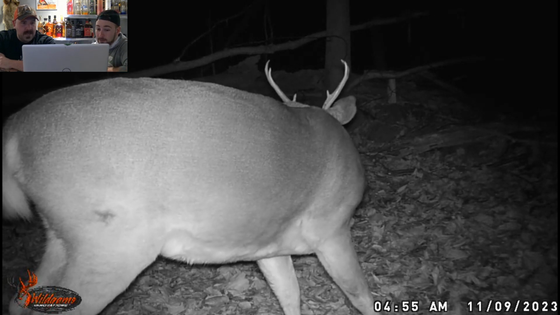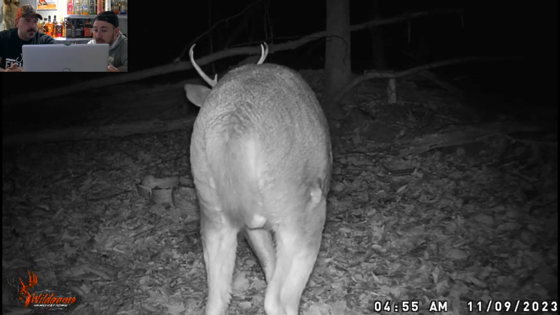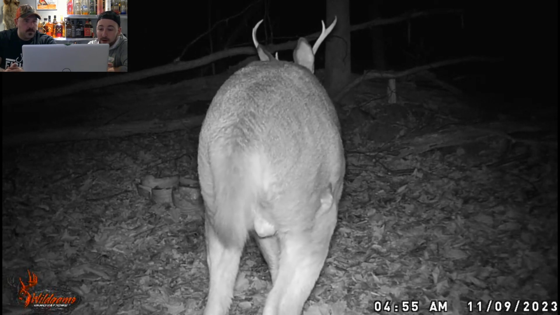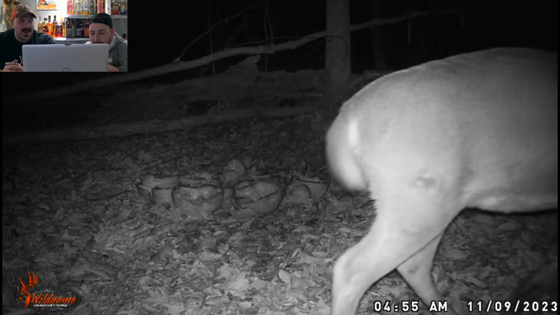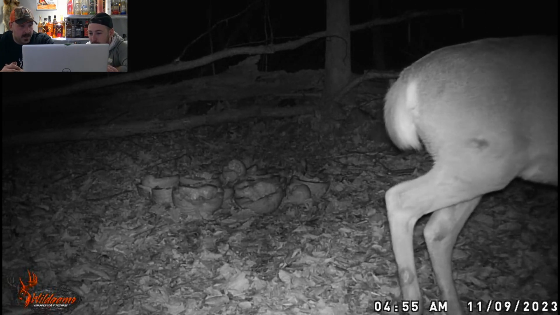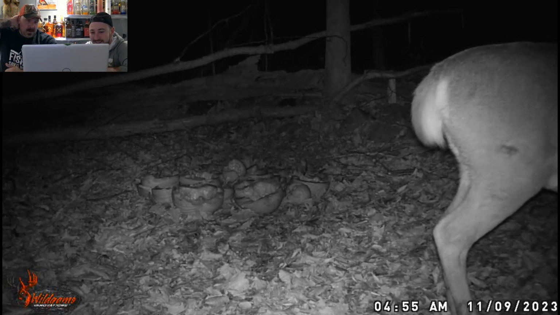We have 20 cameras out. I don't even know what buck this is. It's him. Oh, there. Do you see the pumpkins there? I think we placed them back there all together. But where he's standing, he's just showing us his nuts. All right. This was the 9th. I don't even remember seeing this buck during deer season. No, because you would have shot him. I would have, 100%. But on camera, I don't even remember seeing this.